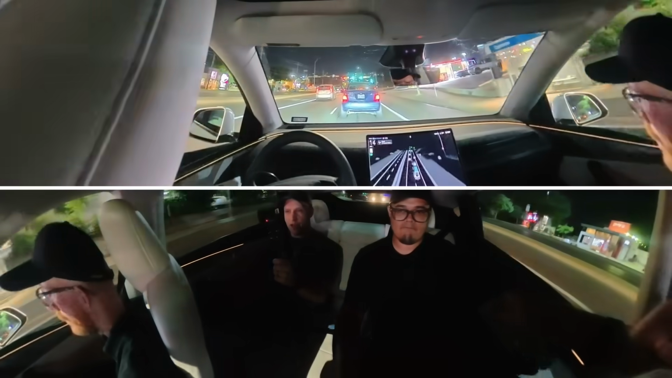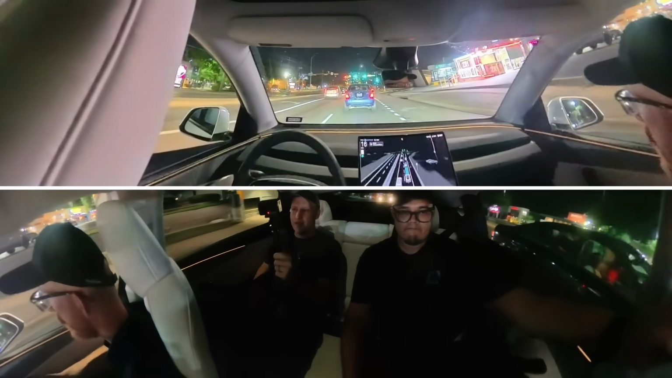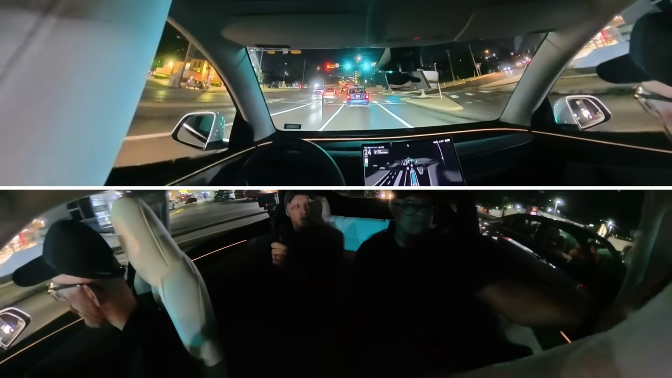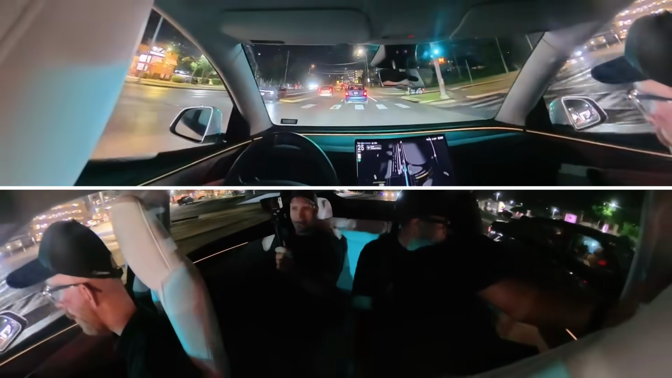I can have a 3-mile drive. A lot of the most complicated drives that I do in my vehicle end up being literally like 3 miles, because I just keep doing a bunch of turns in a tight area and then I'm done.